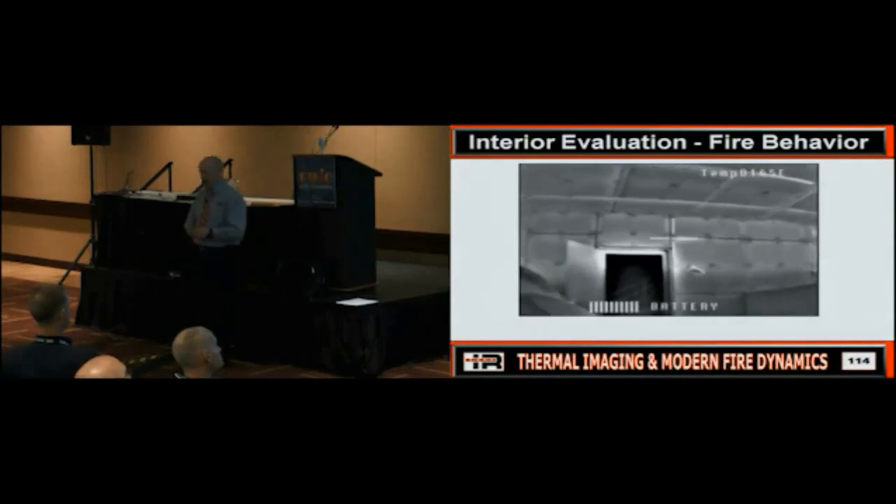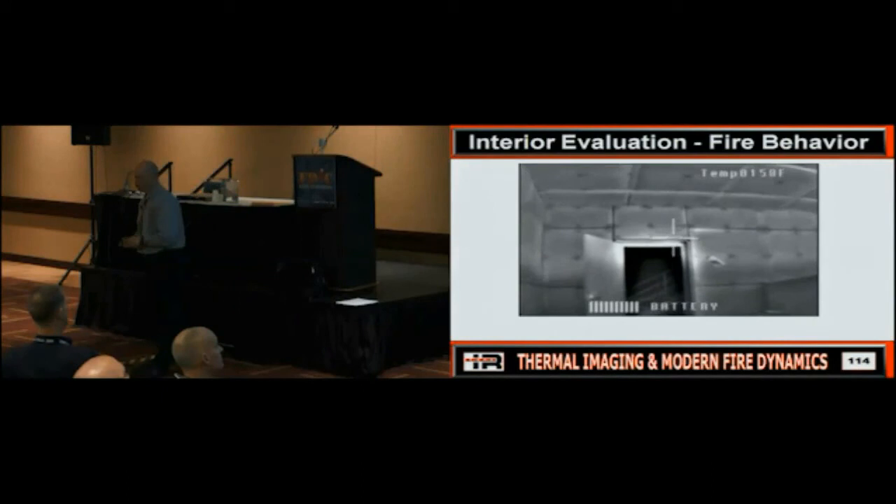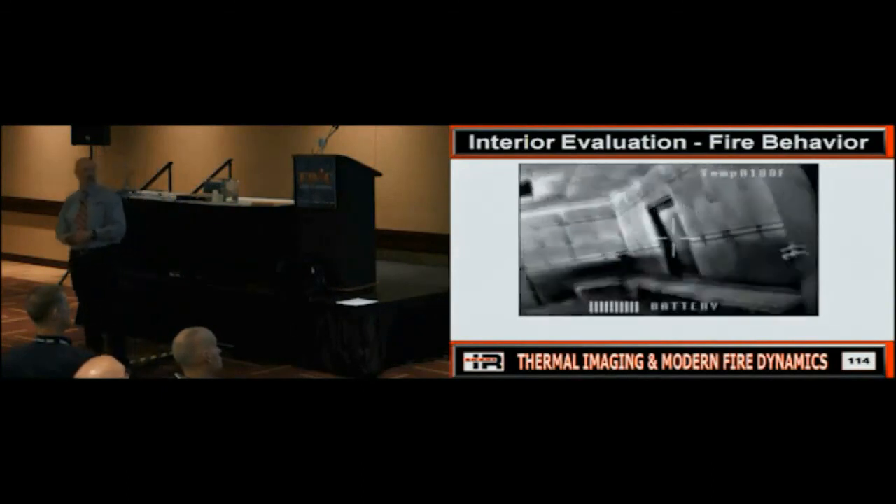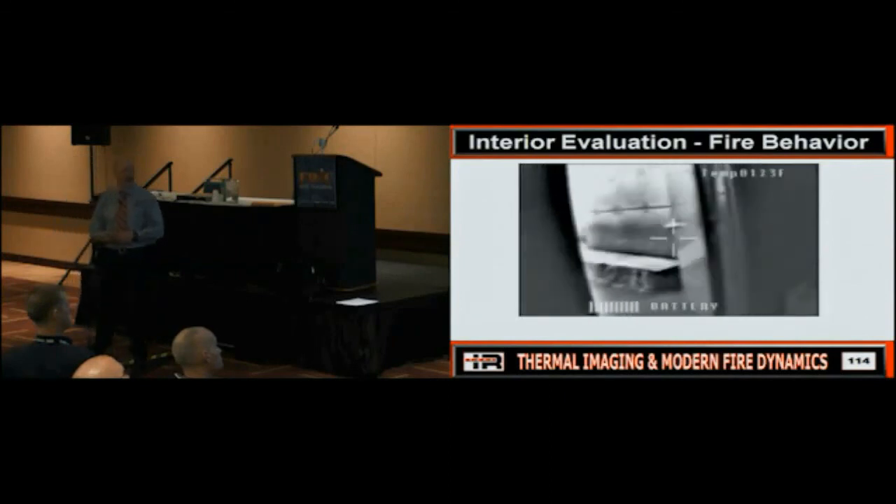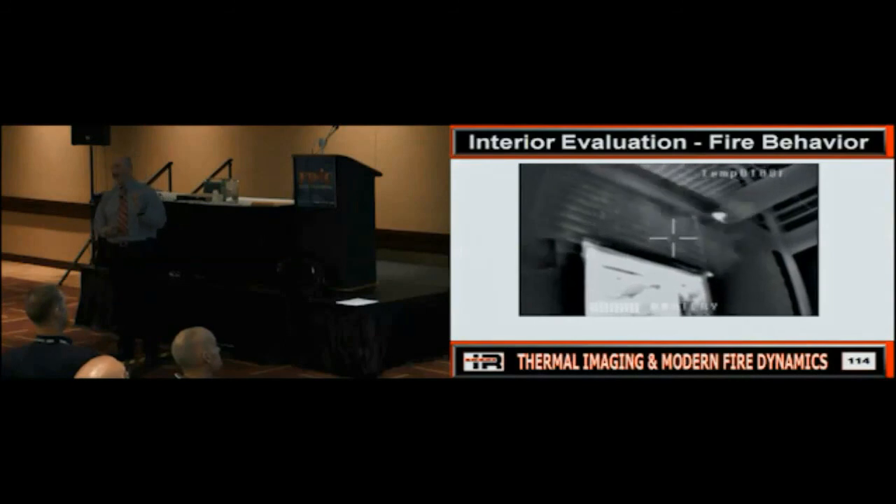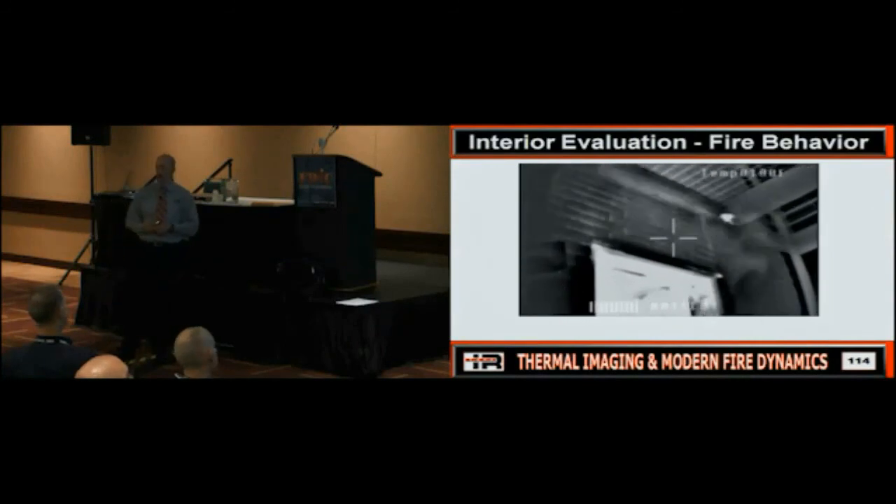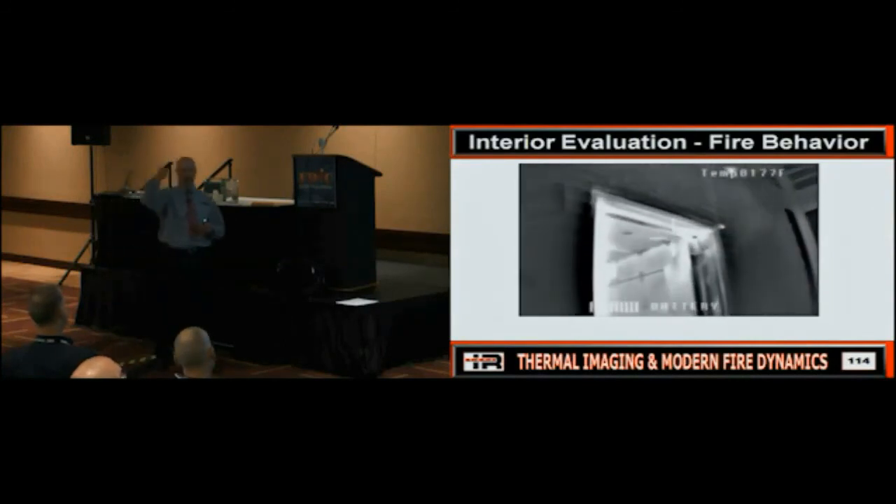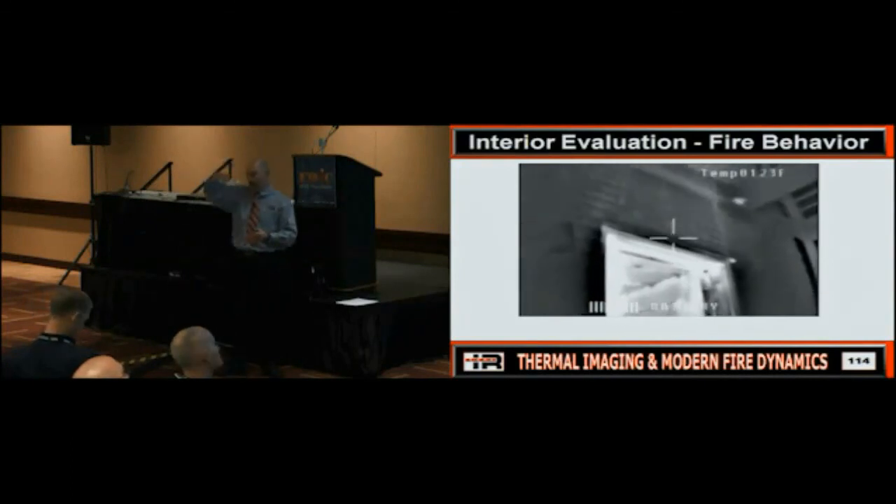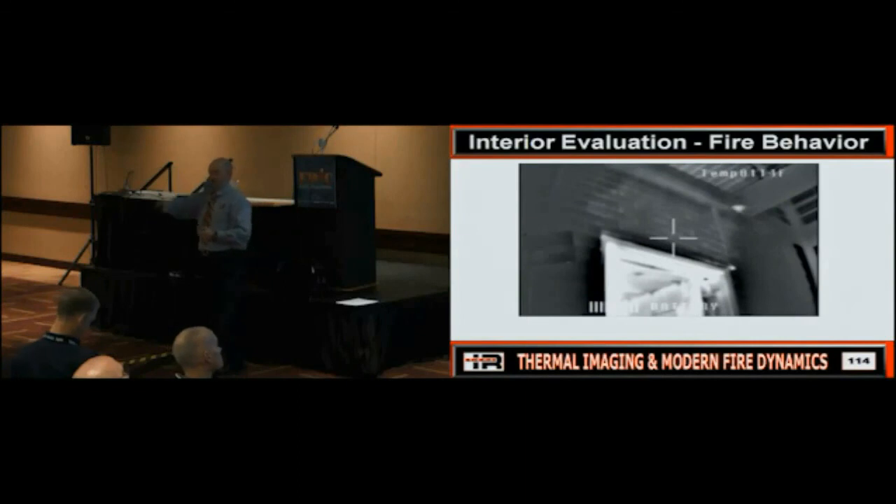Now, is there any convection in here? Can't see it. That would be because of perspective, right? Is there any convection in there? Why did we not see it in the room? Because everything in that room is the same temperature. It's preheated. This is a good example of a fire that's sat and preheated everything. Inside, the camera can't see it. But when I'm outside, what do I have? Those differences in temperature where it can register.